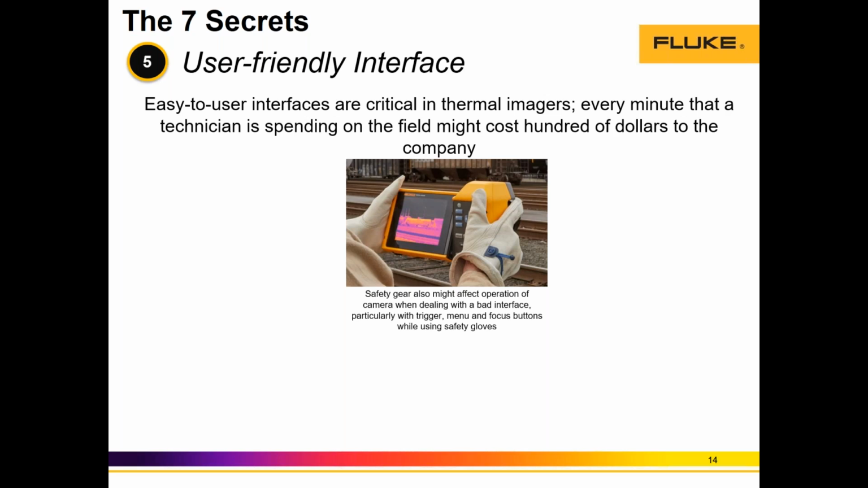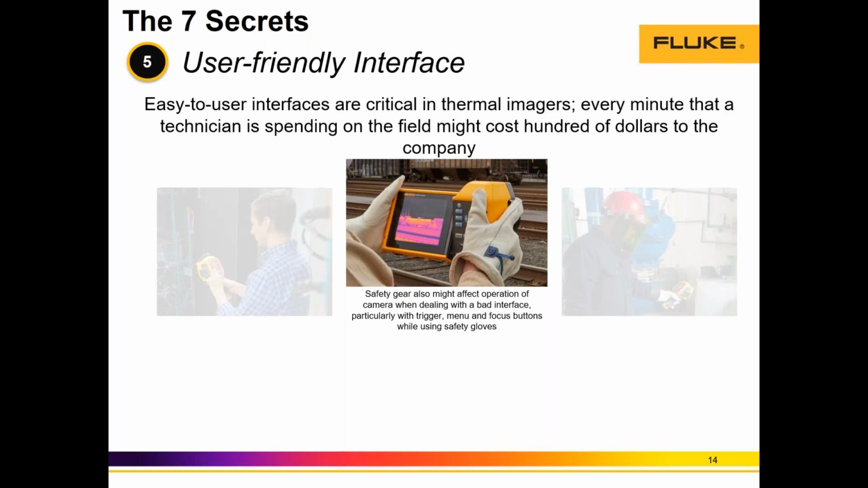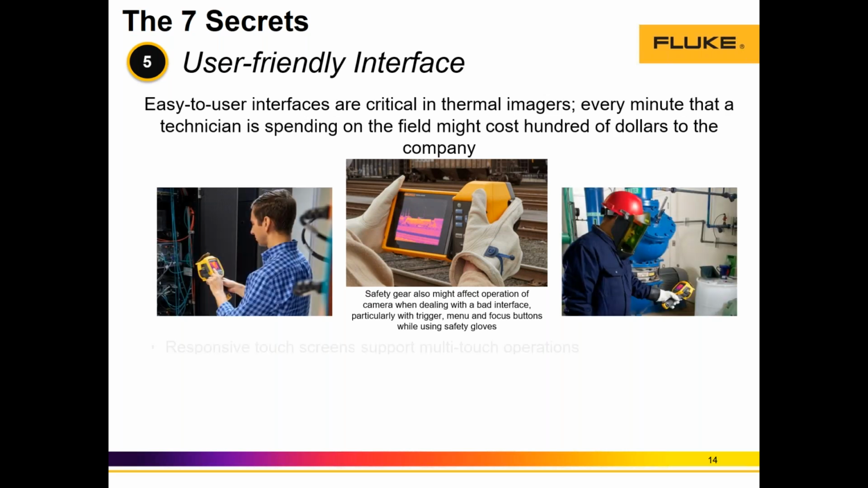We have seen through voice of customers that users struggle interacting with the camera while using safety gloves, right? It's hard for them to press some buttons. They don't calibrate the force of the fingers when pressing a button, joystick, gear. And what we did is, first off, we generate two form factors depending on the applications in the market we're serving.